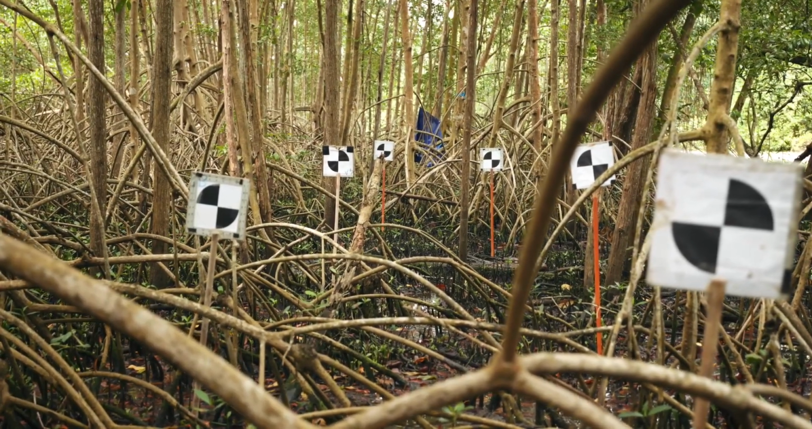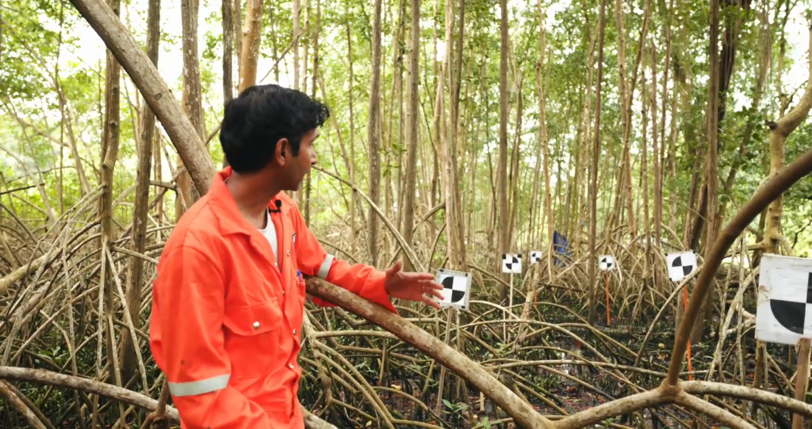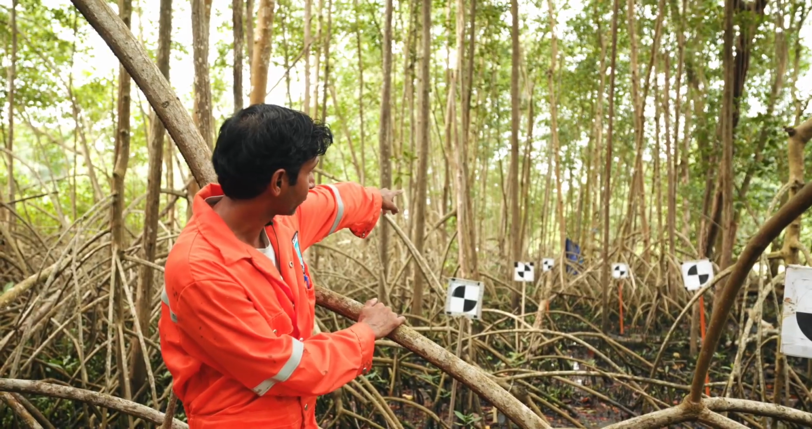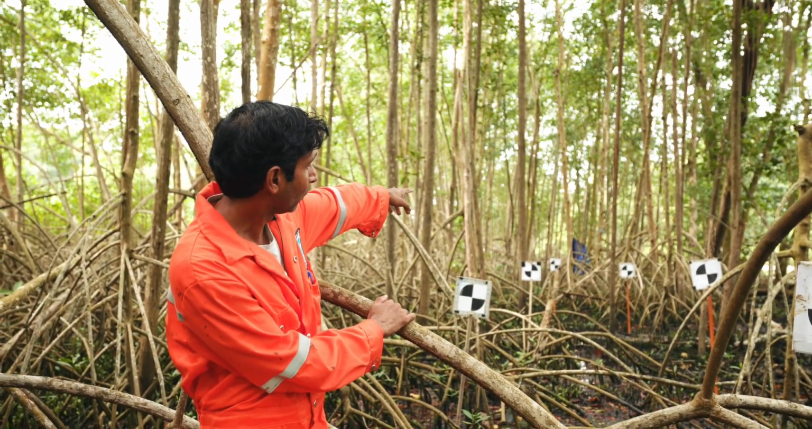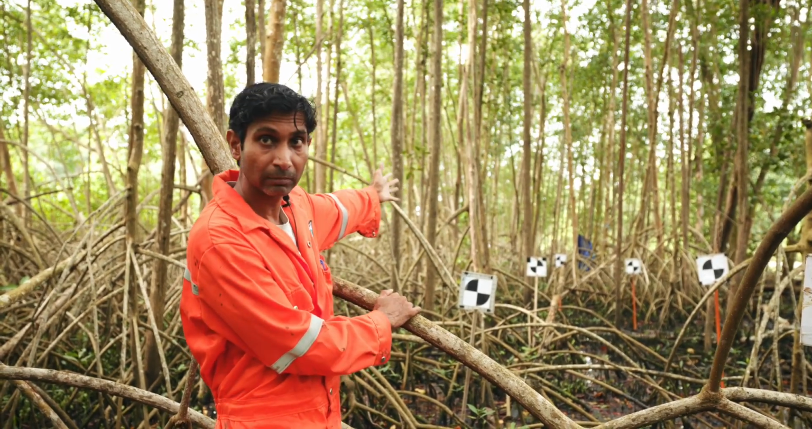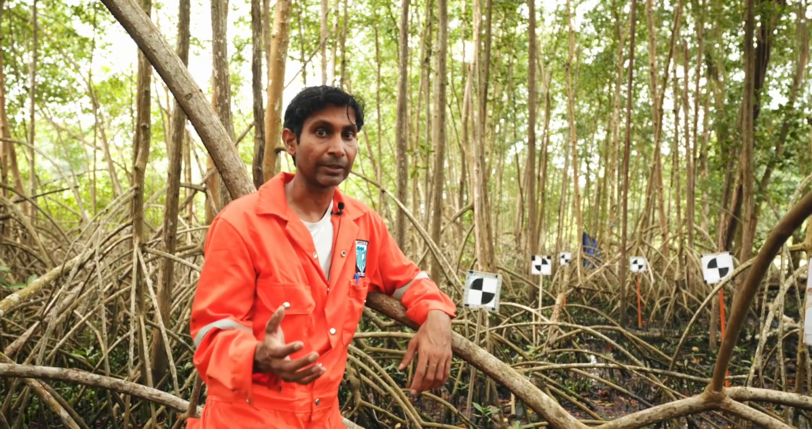So this is the location of our first outer ring scan. You can see that we've set up the targets going back in sort of a breadcrumb effect towards our focus tree. You can see it in the back there with the blue flagging tape. Also, you can see the wall is very clearly visible from this location. So we know that this is a good scan location.